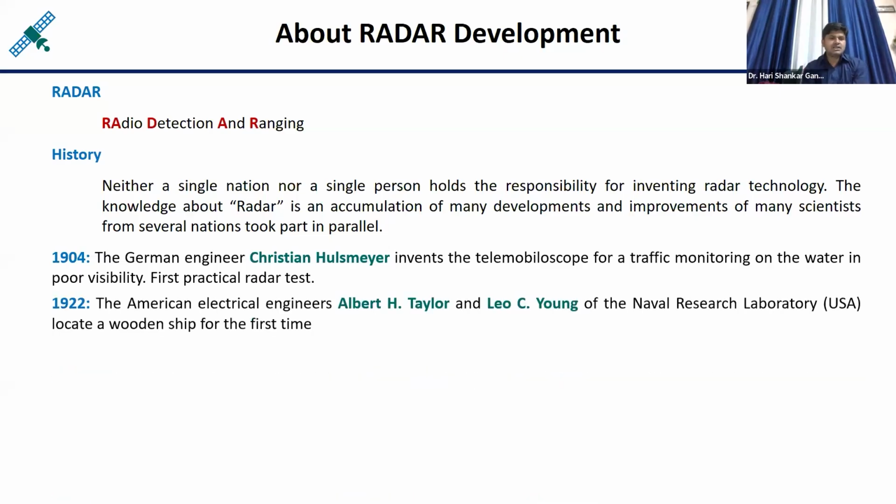Then in 1922, the American electrical engineer Albert S. Taylor and Leo C. Young of the Naval Research Laboratory, USA, located a wooden ship for the first time. Means the wooden structures were also identified with the help of radar devices. And this work was started in 1922 in America. Okay, and the first one was in Europe, in Germany.